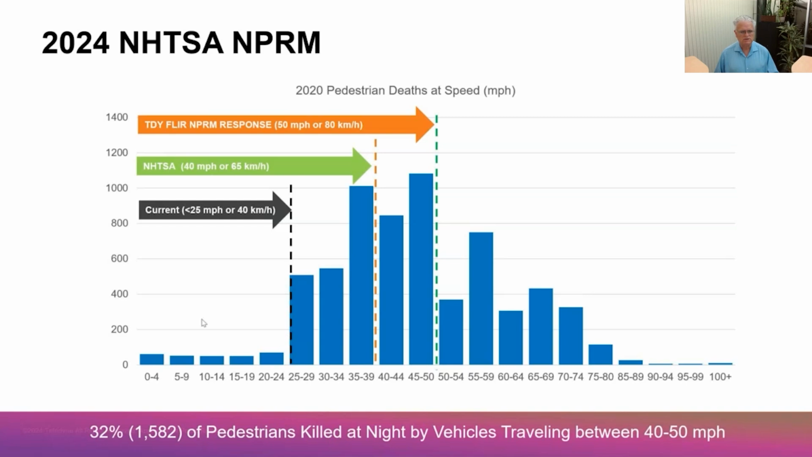Now, previously, the current regulations on automatic emergency braking, that's when the vehicle detects something in its pathway, like a pedestrian, and automatically applies the brakes to avoid the collision or to reduce the lethality of the collision, call for testing to happen in daylight and at speeds of less than 25 miles an hour.